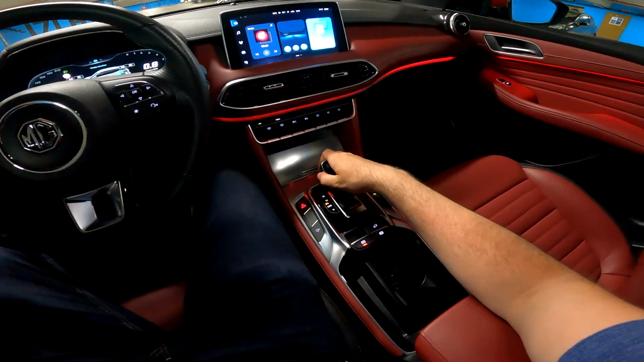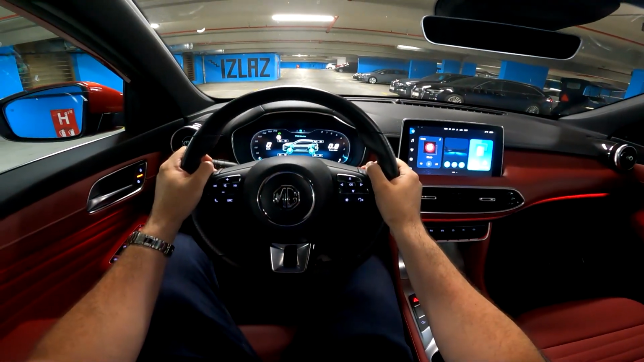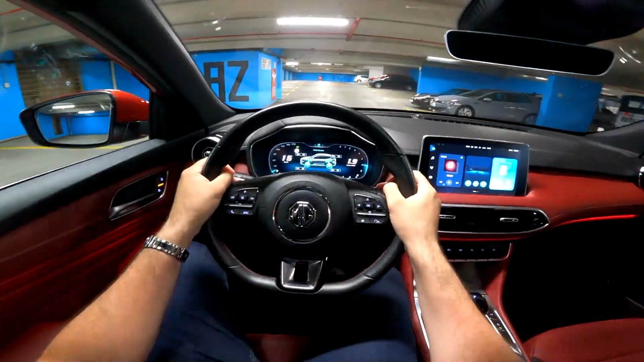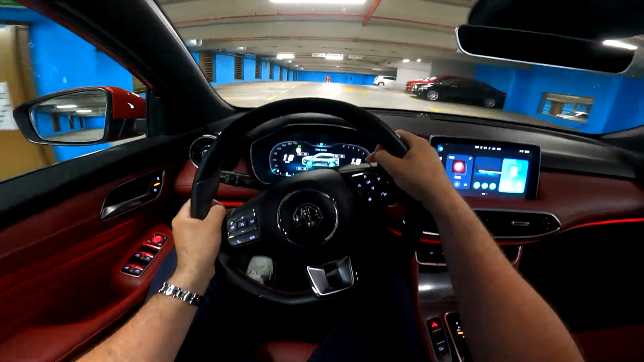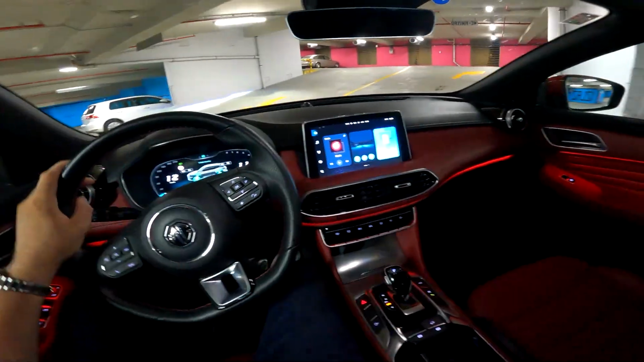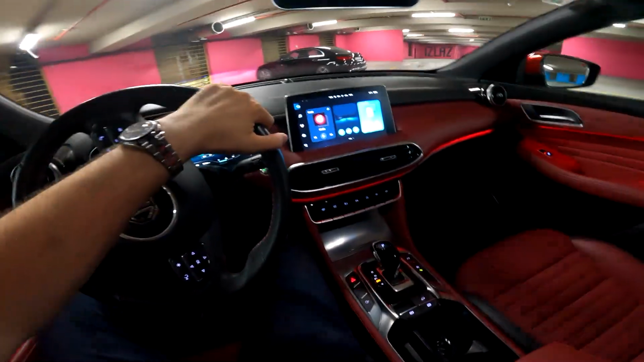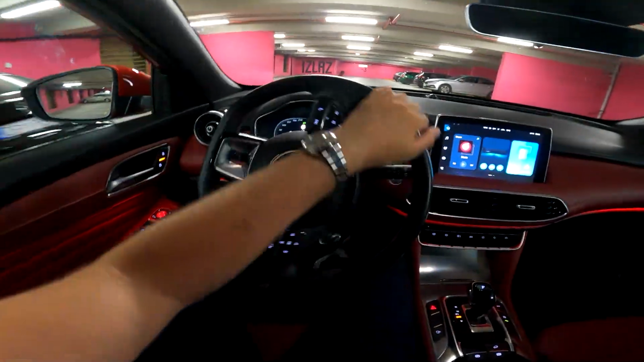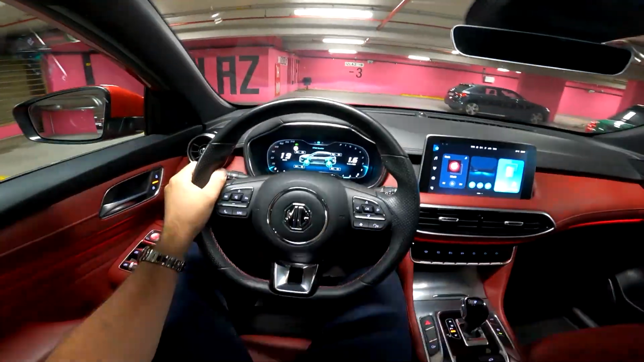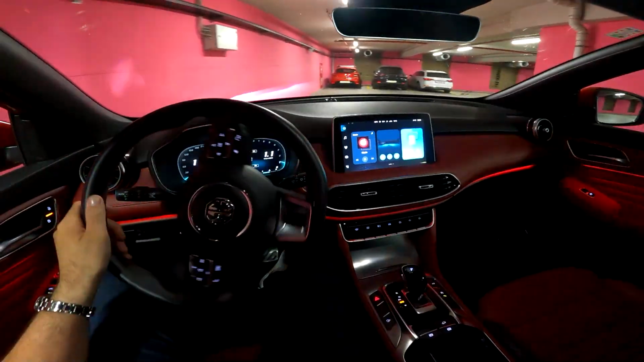And let us now put it to drive, release the electronic parking brake, and we are ready to go. So this car has got the 1.5 liter turbocharged petrol engine producing 162 horsepower, 250 newton meters of torque, and then in combination with this DCT 7-speed automatic transmission, you get acceleration from 0 to 100 in 9.4 seconds. Top speed is 190 kilometers per hour.